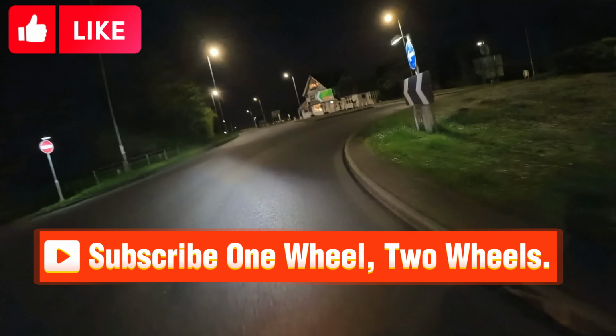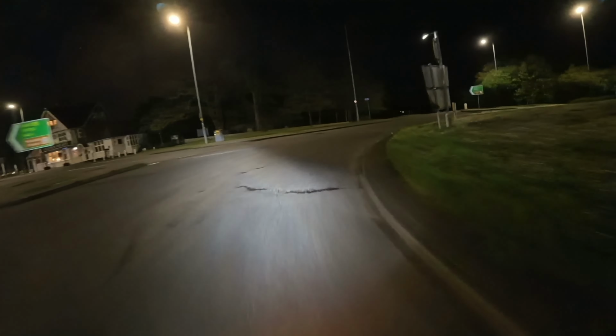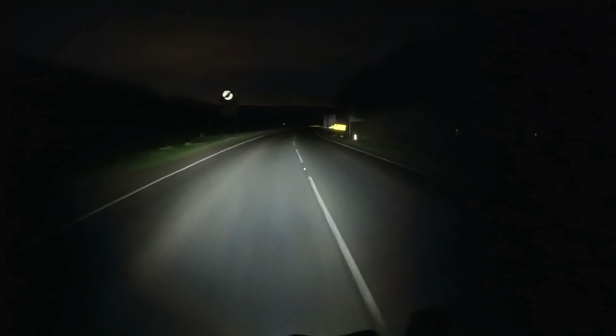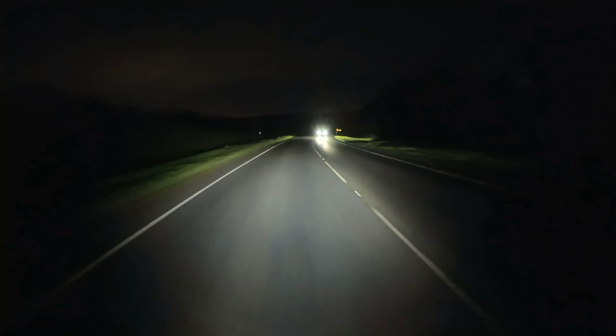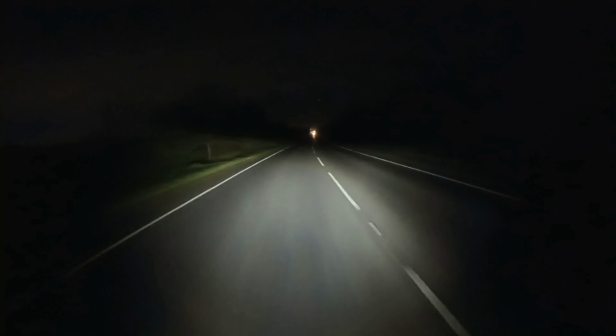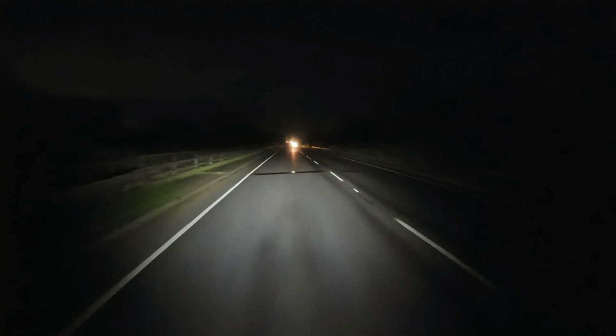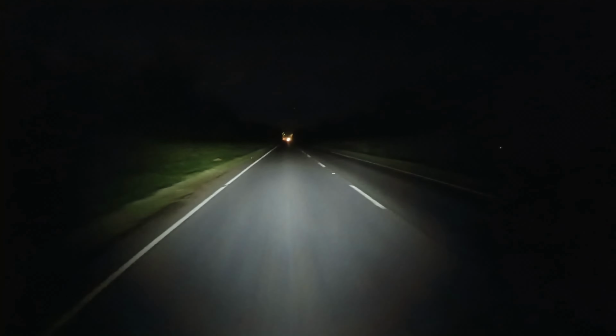Ladies and gentlemen, boys and girls, you can tell by the darkness that I'm doing something very rare, very unusual for me. We're going on a night ride. I don't like riding at night, but I'm so bored. So I've been off from work all week, and unfortunately I got some sort of cough, throat, cold thing,